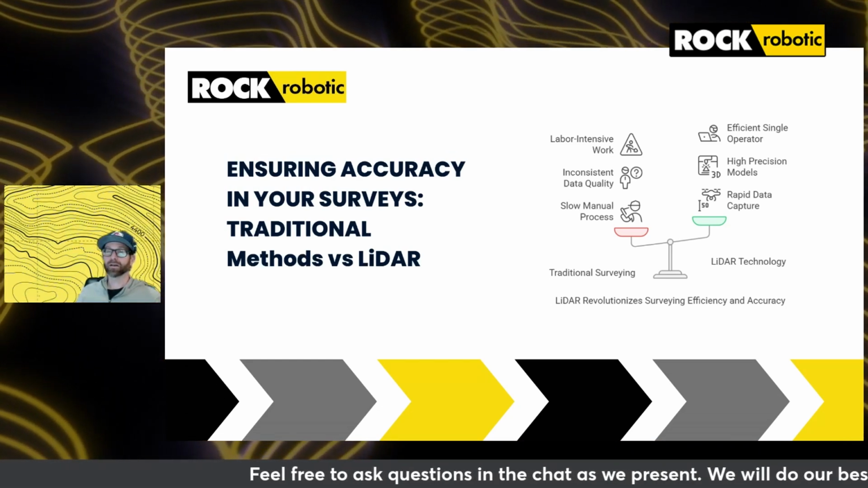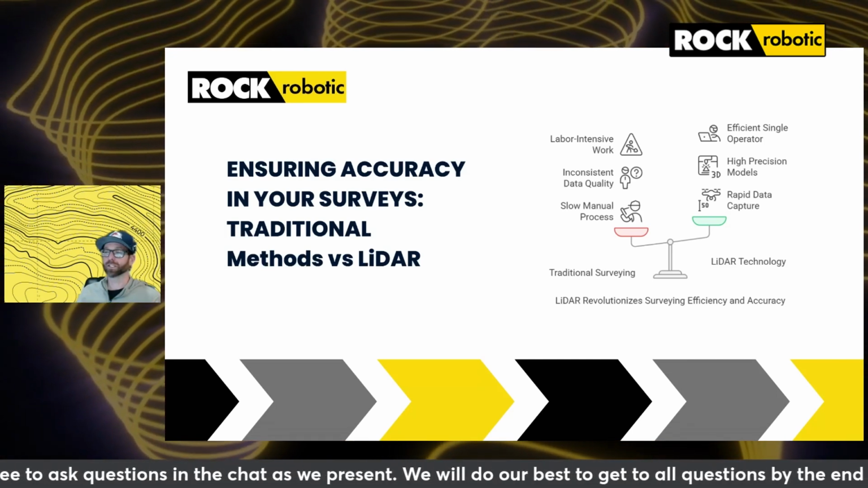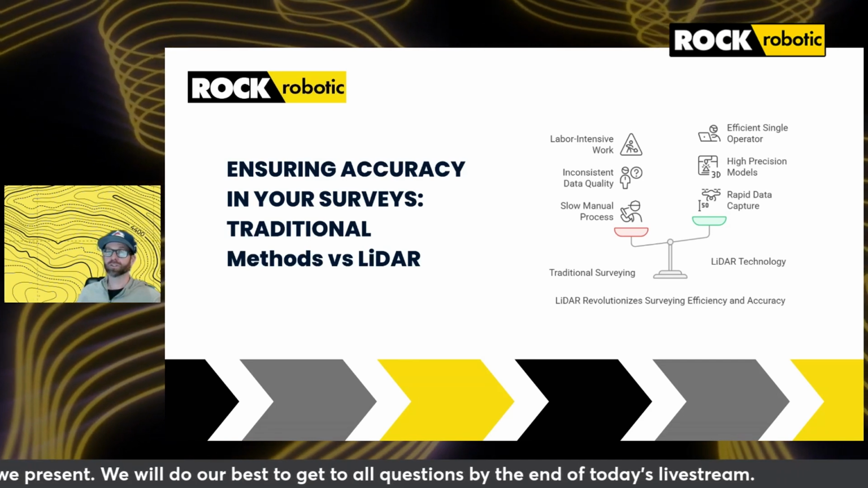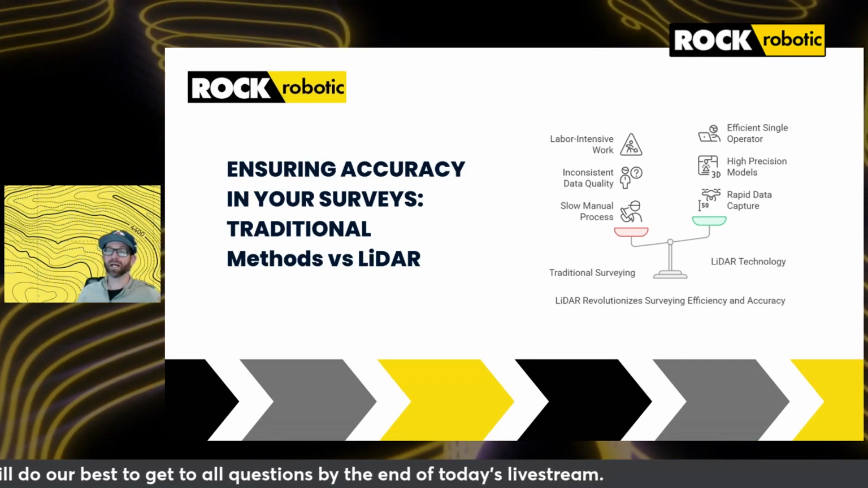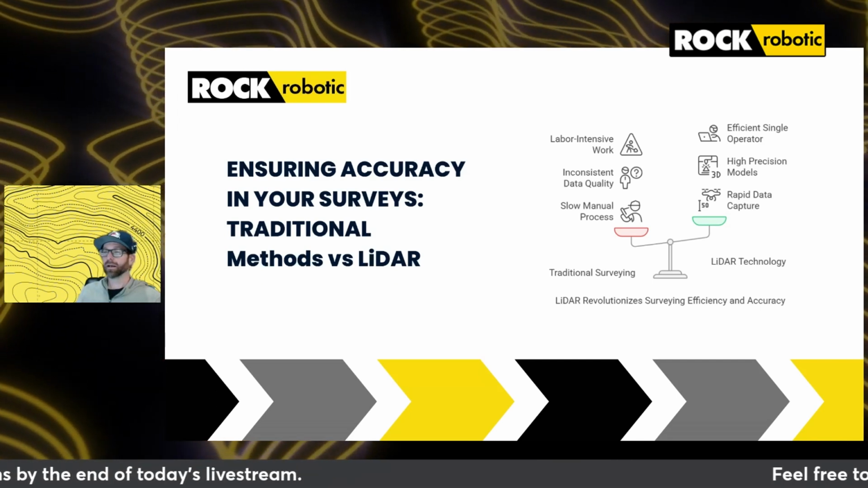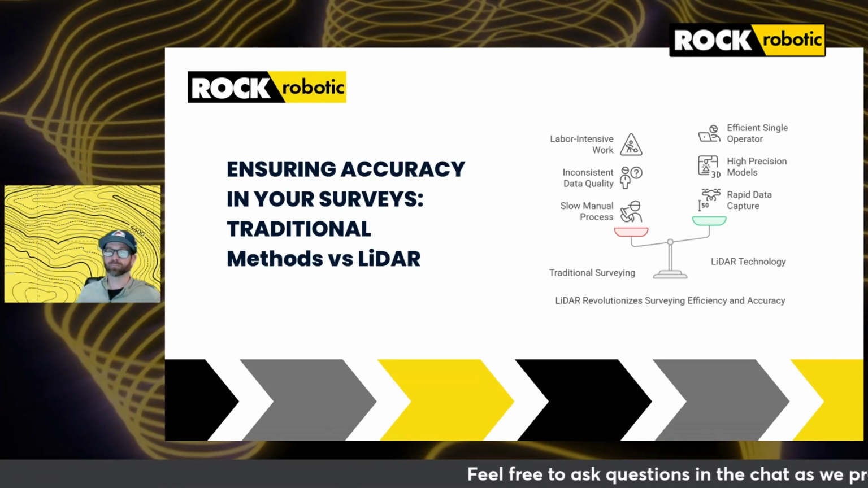LiDAR can cover vast areas much faster than traditional methods, making it ideal for large-scale projects where time is critical. Additionally, single drone service providers can be in and out capturing hundreds of acres in a day, in an area what would have typically taken traditional survey crews multiple days.